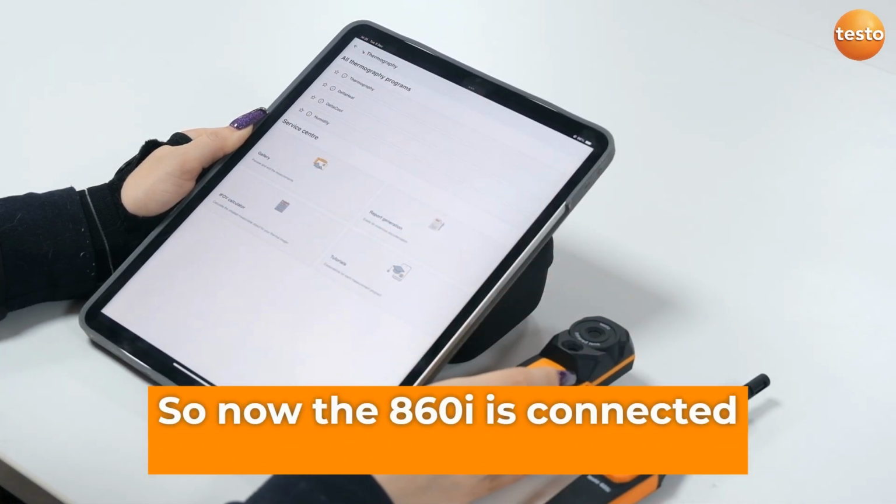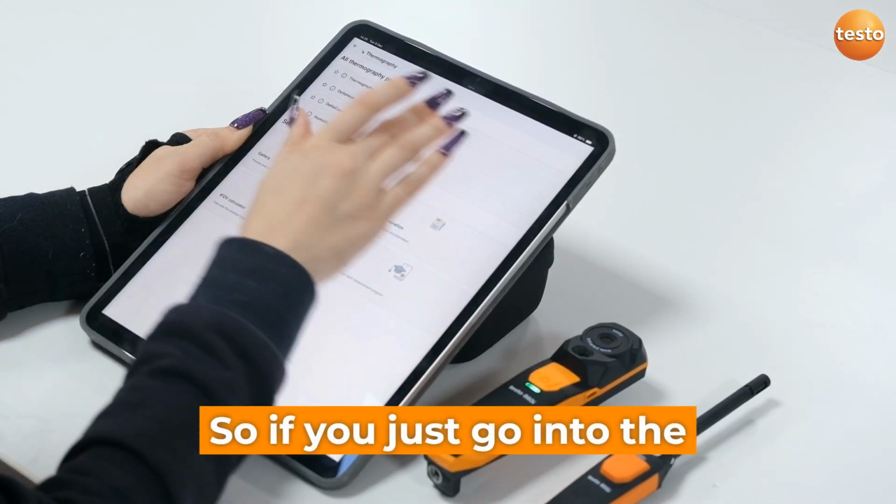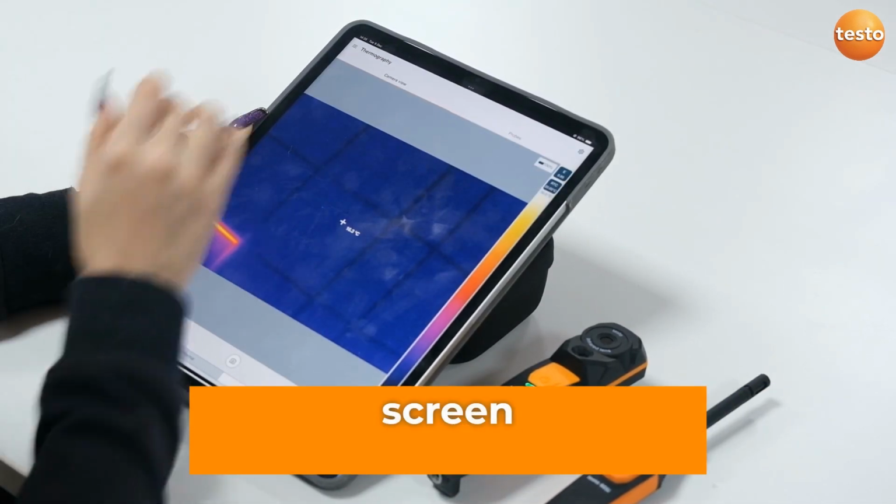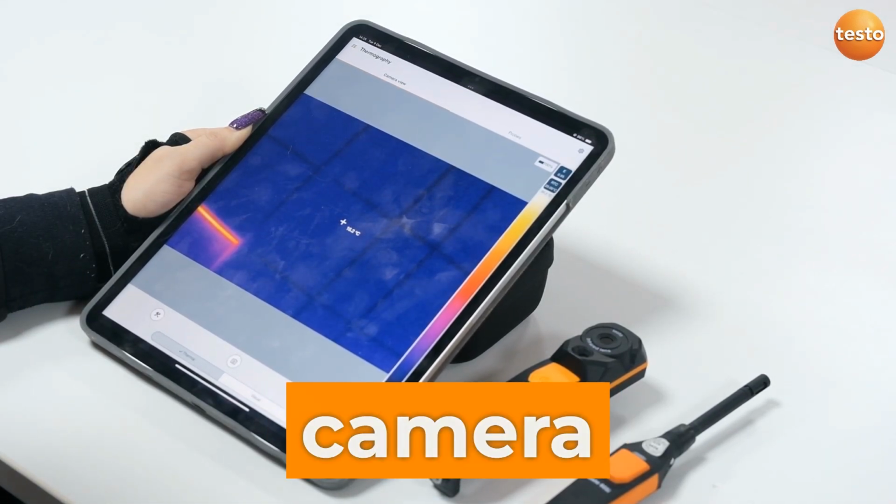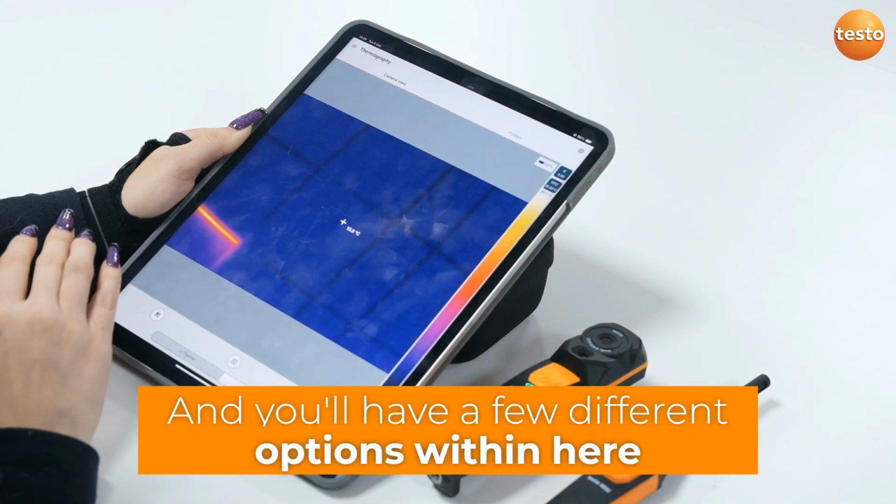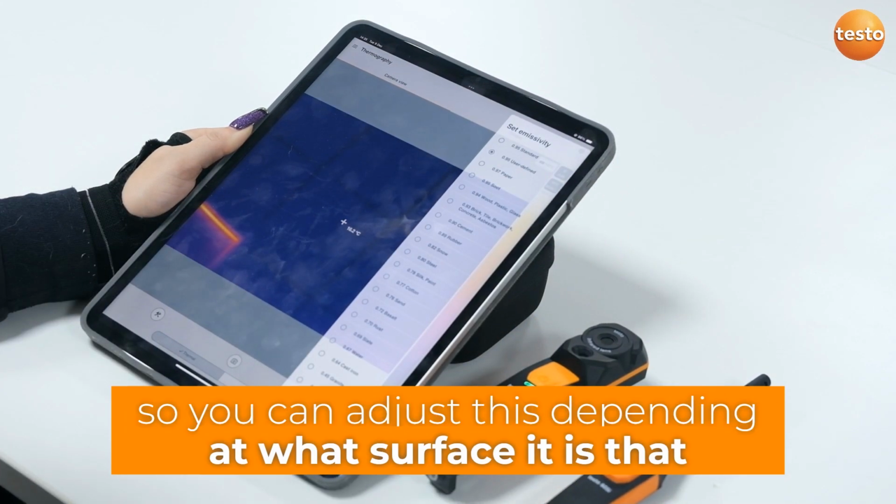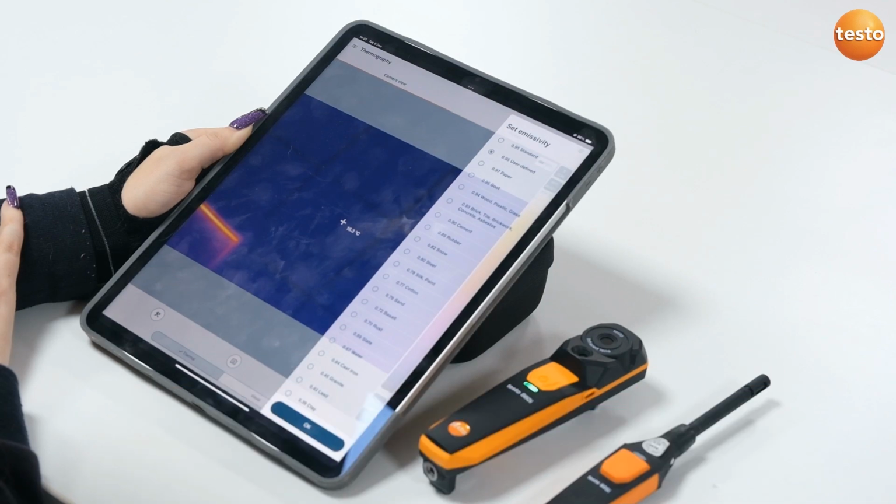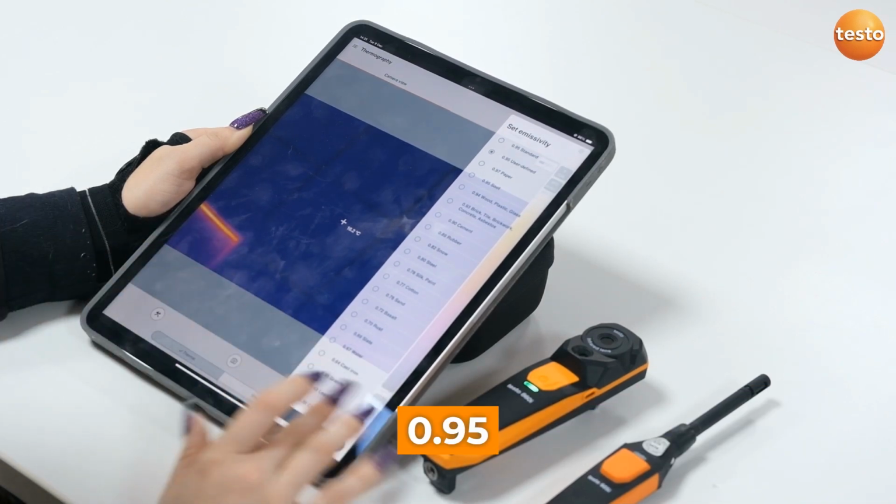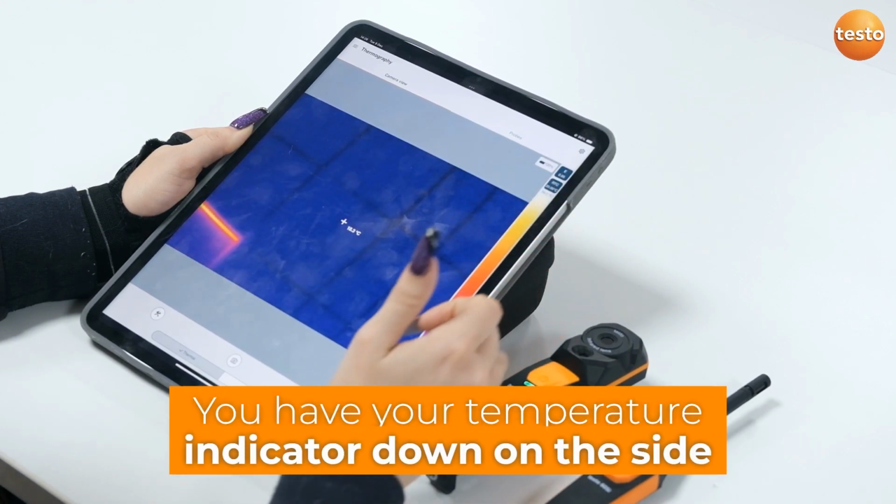So now the 860i is connected up, there's a few different applications that you can use it for. If you just go into the thermography screen, you can use it as a normal thermal imaging camera, and you have a few different options within here. The E at the top is your emissivity, so you can adjust this depending on what surface you are looking at, but most typically everyone just uses the standard of 0.955.